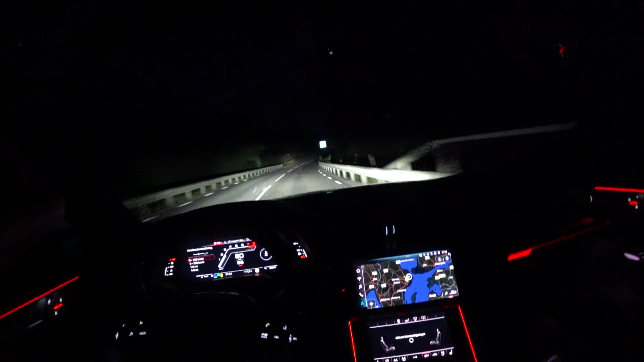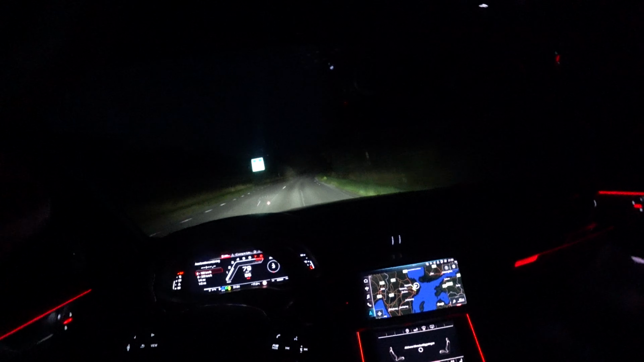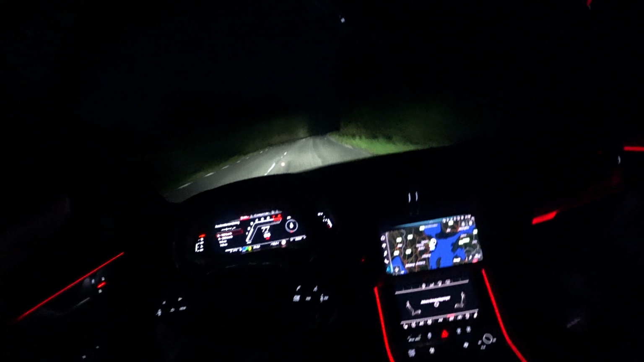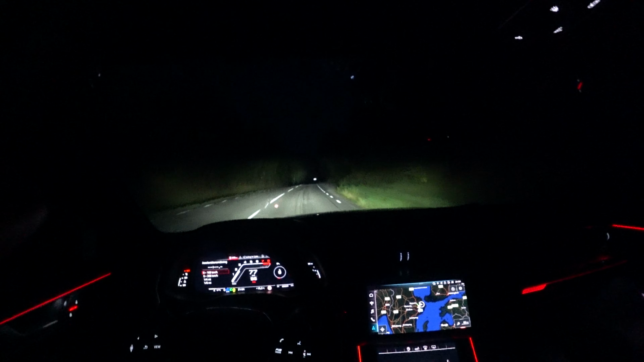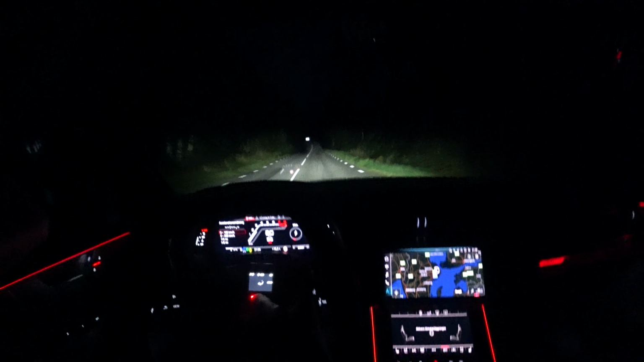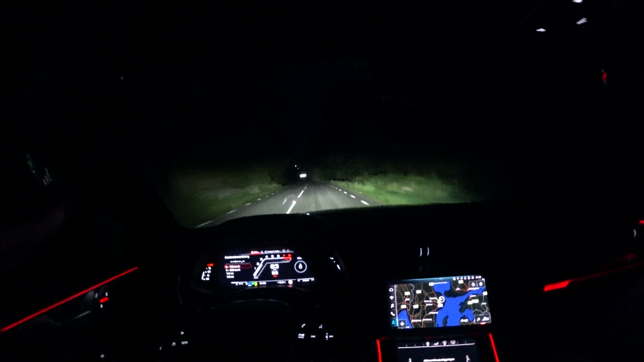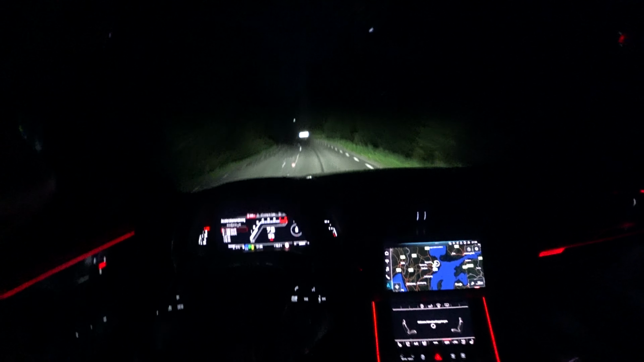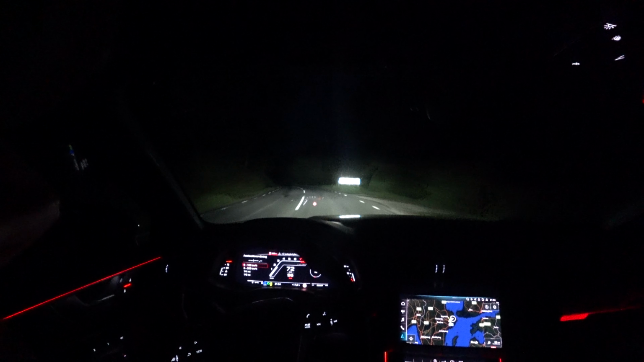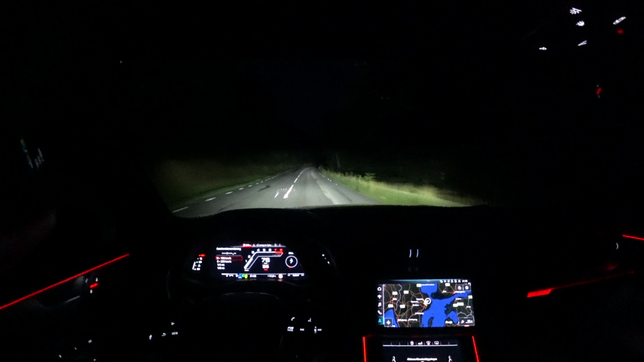Highway there. Almost too sharp for the reflective places.